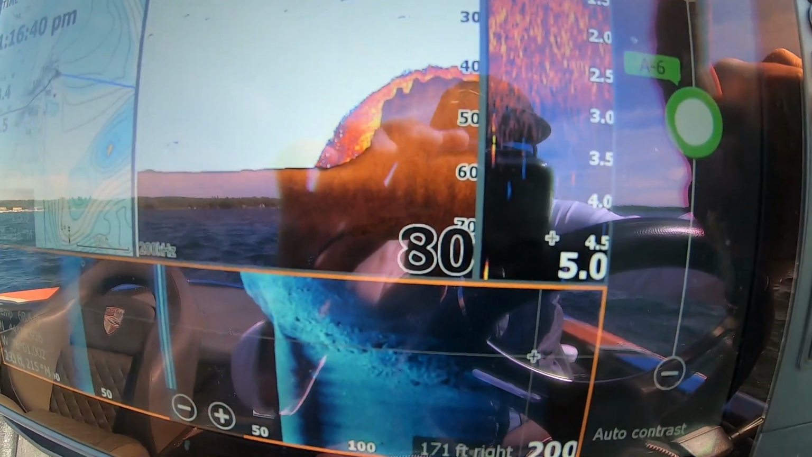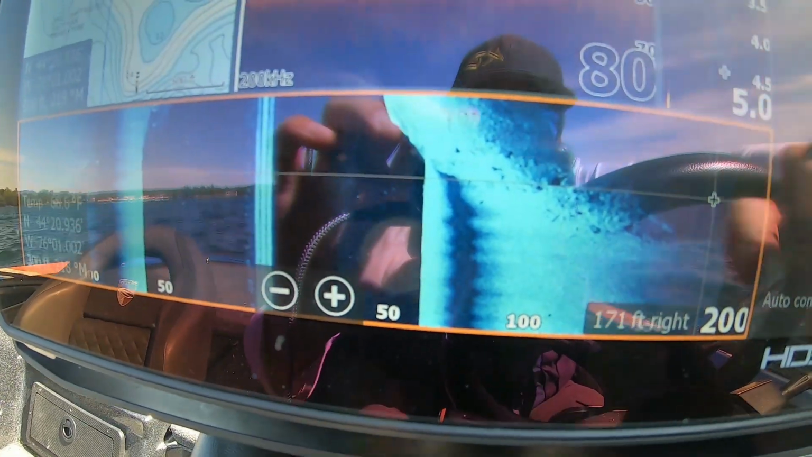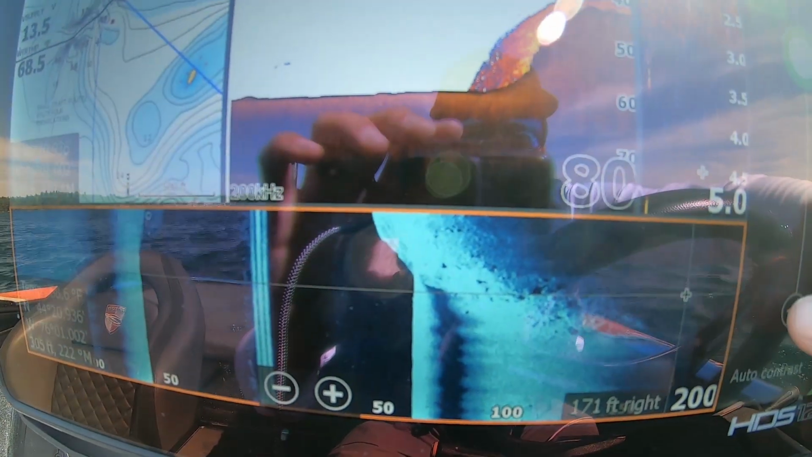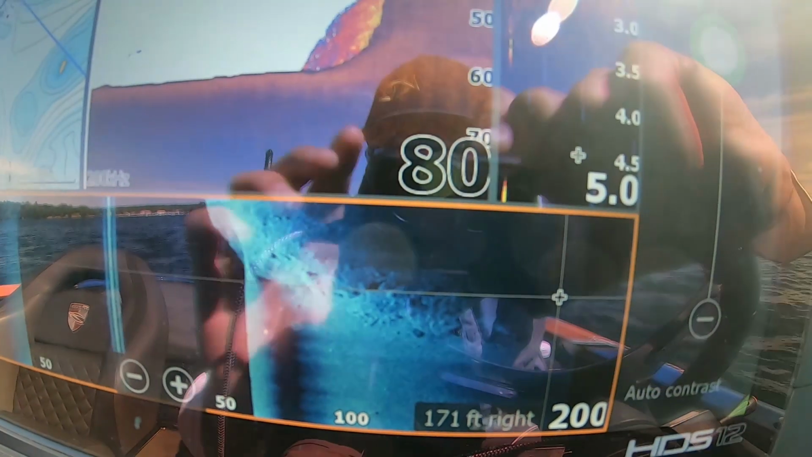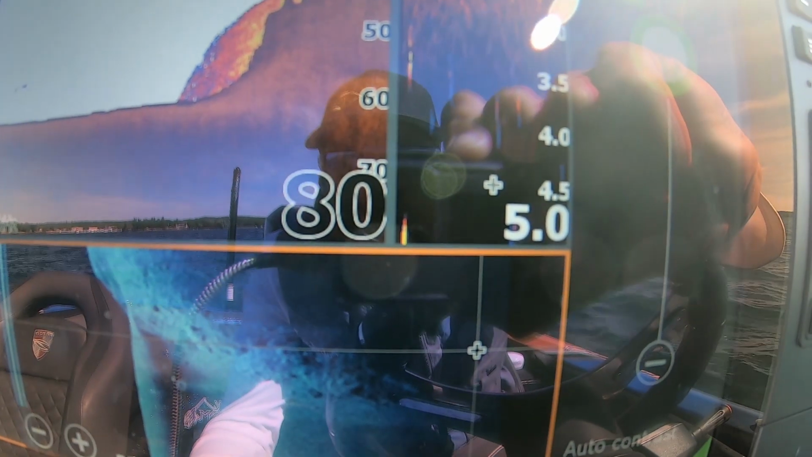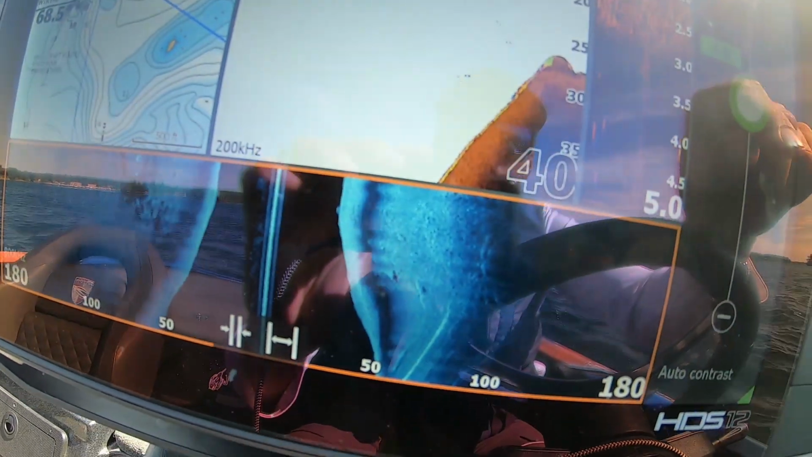You'll see currently I'm on the default, and you'll see it's kind of bright and washed out. What I like to do here is back it off a little bit, so then what it does is it'll give you more of these shadows. You'll see better down there on the bottom. Kind of gives you just an idea of what's going on a little bit better.